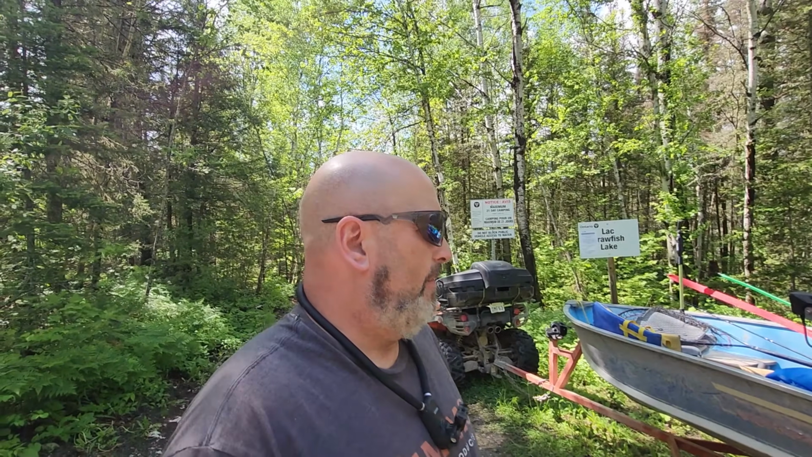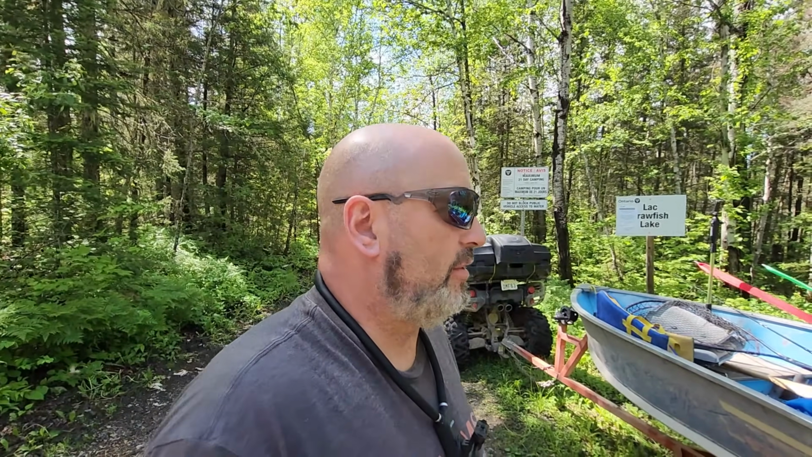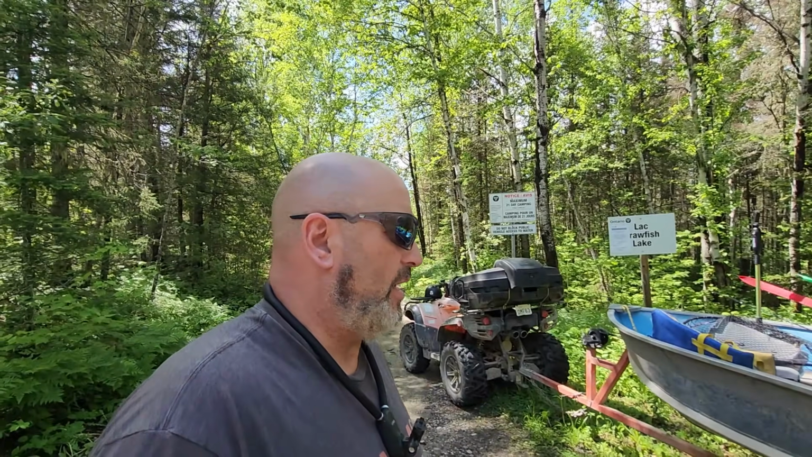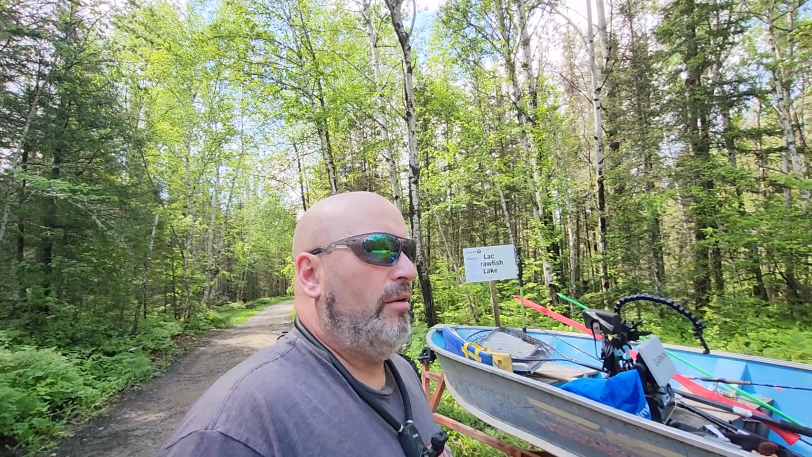So today I'm going old school. I've got the trolling rod. I've got a bottom bouncer, worm harness. I'm going to start doing that. I do have my other rods in case I do see them, and maybe drop a jig or tube jig on them or something, jigging a minnow, swim bait.